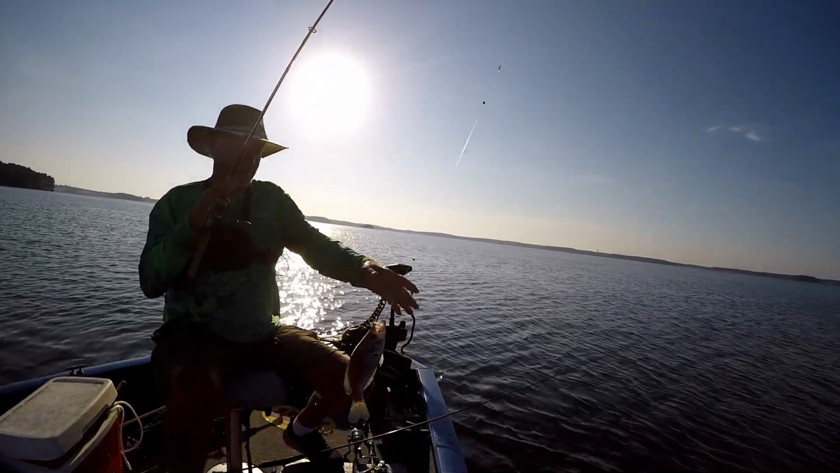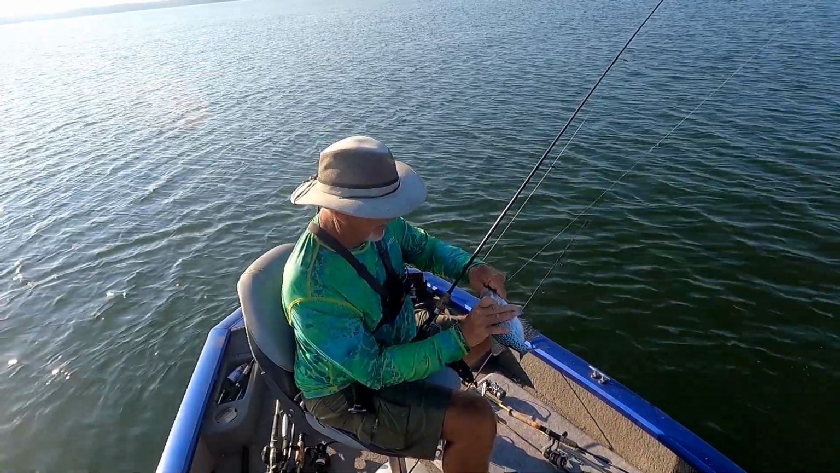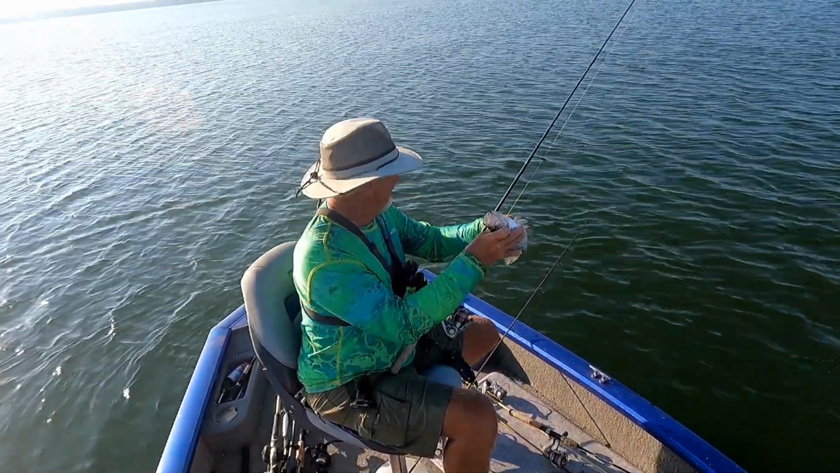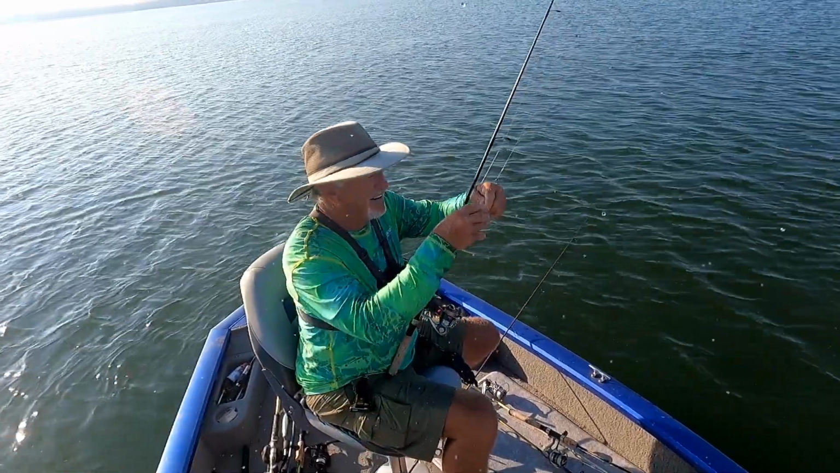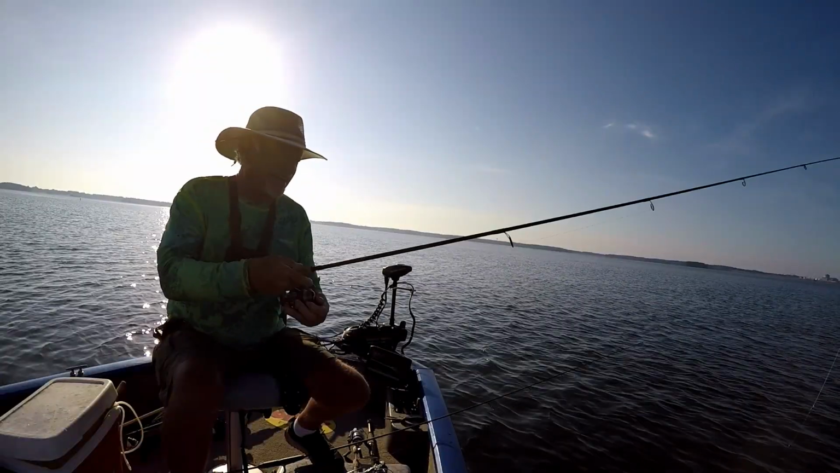Look at that. Oh, hand size, a little bit bigger crappies. Look at that. Like a dad. Good eating, look at that. All right, let's throw it back out there.